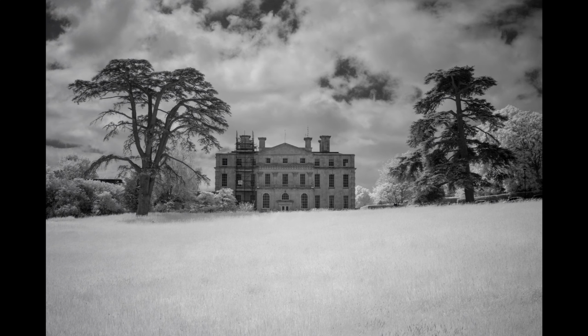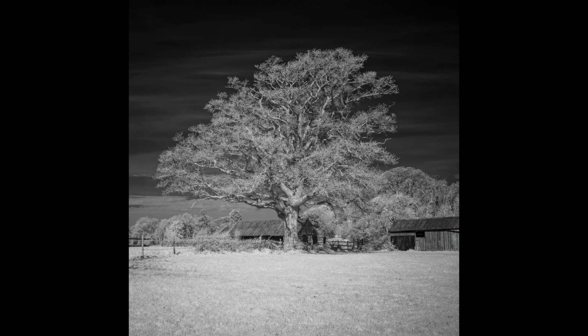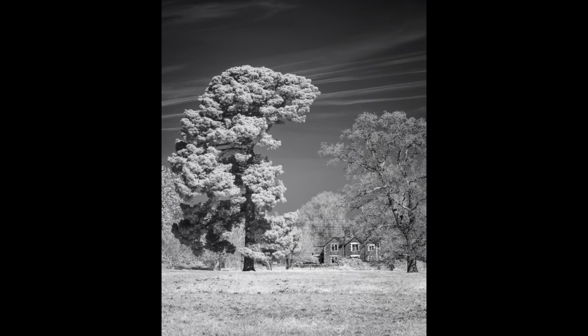There's a lot more green in the landscape, and infrared just turns all of that white. So yes, it can be a little bit overbearing in images, and I try to avoid too much white because it does look a little bit bland sometimes, but just the right balance in an image and it's fine. What I do love about it in particular, certainly with tree structures, is it really enhances the structures in trees, to state the obvious.